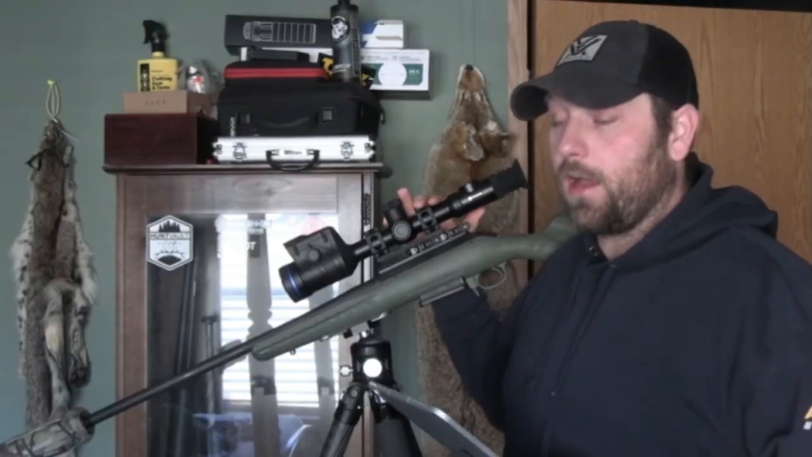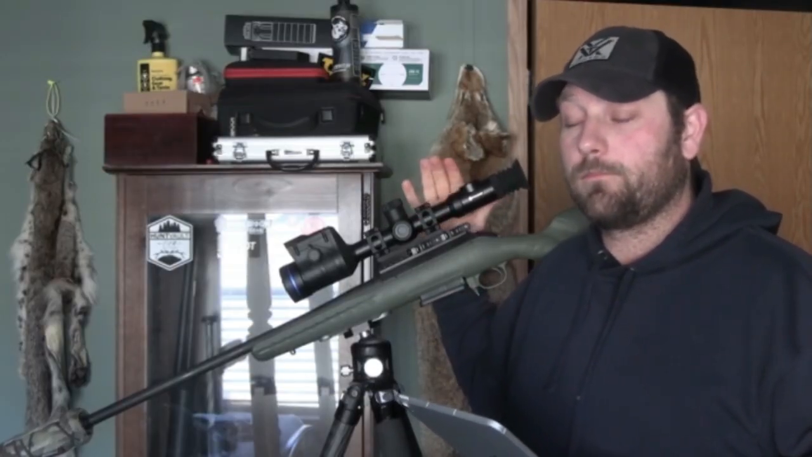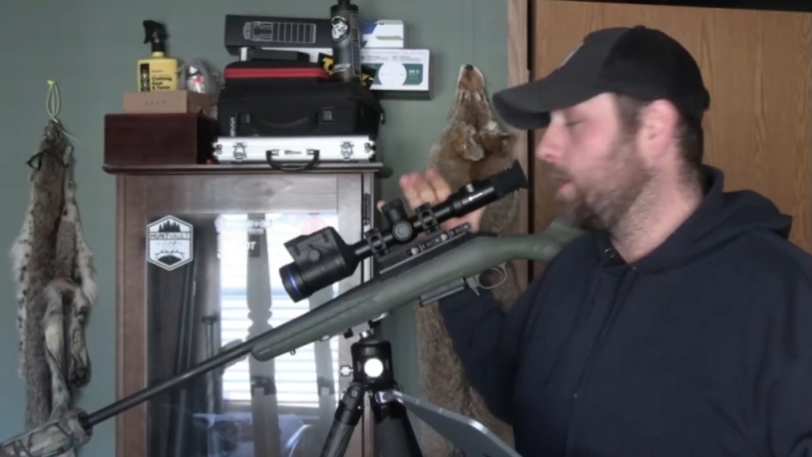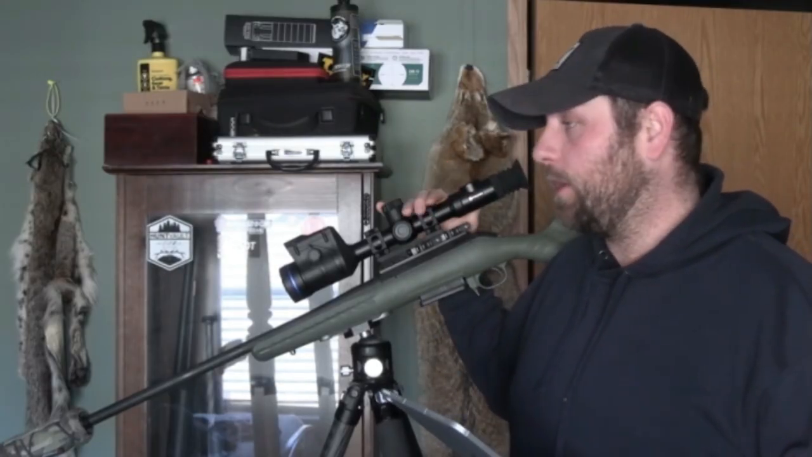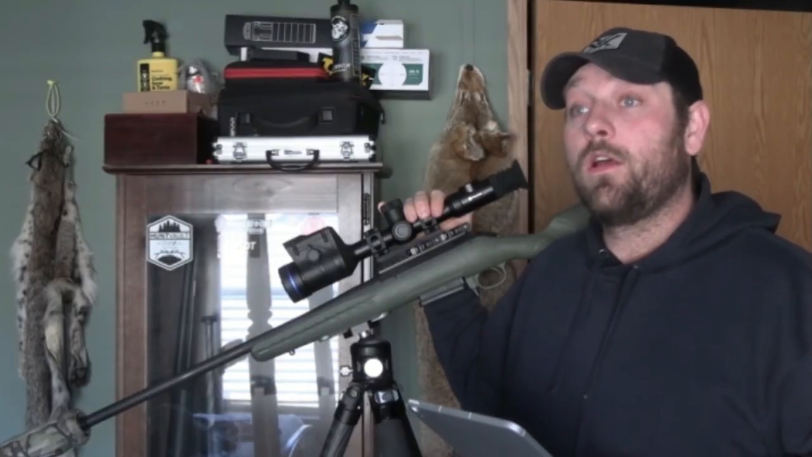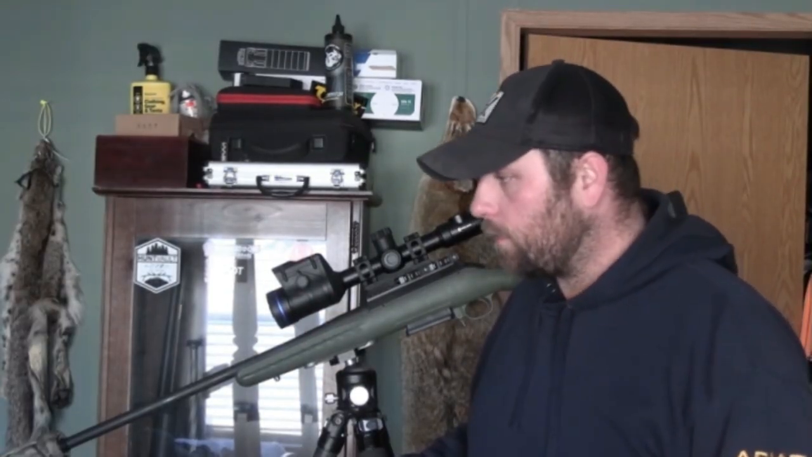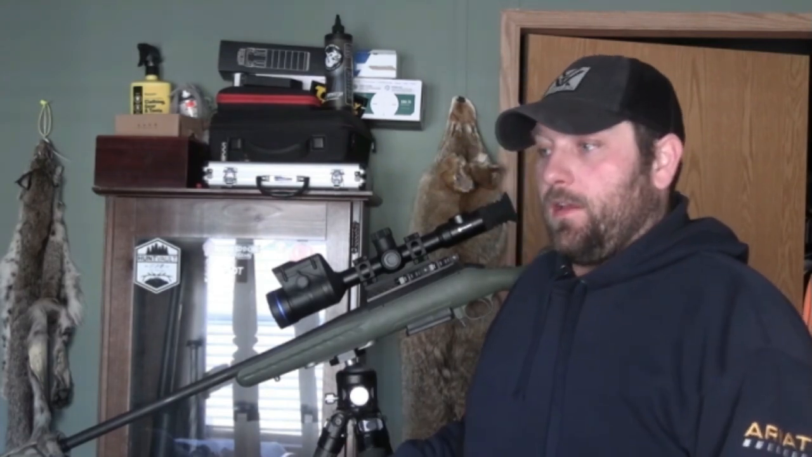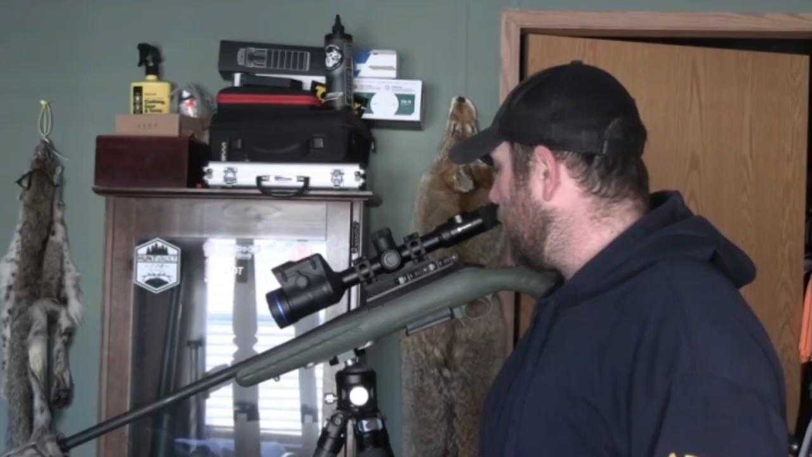The optic does not come with scope rings. You will have to buy those separately. This is an AGM mount. I think the number is 2410, and it is a 30 millimeter tube style optic. Some of the other stuff that I like about the unit itself is it is a 50 millimeter bell housing. So it's the XP50 Pro. I mean, it's a 50 millimeter bell housing.